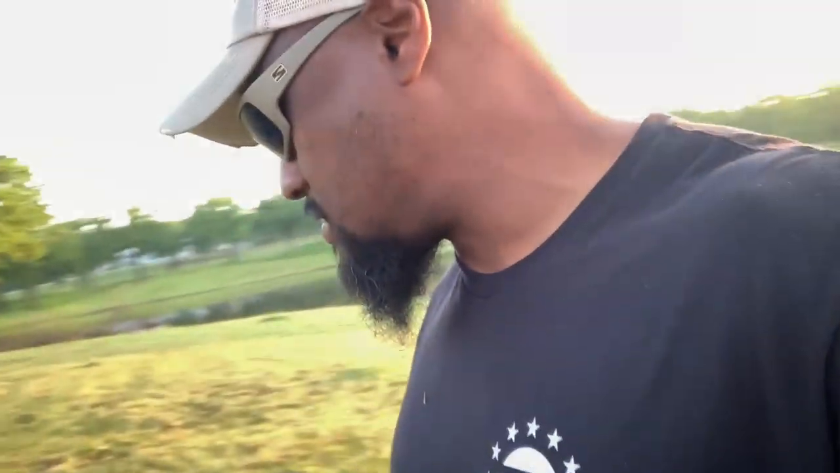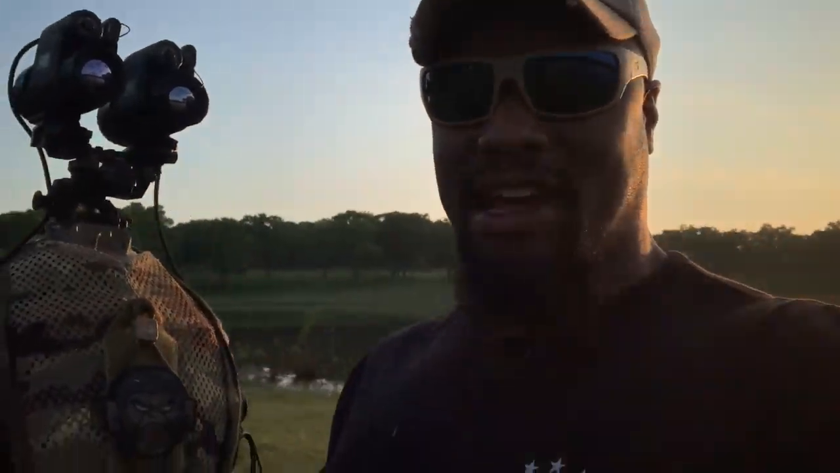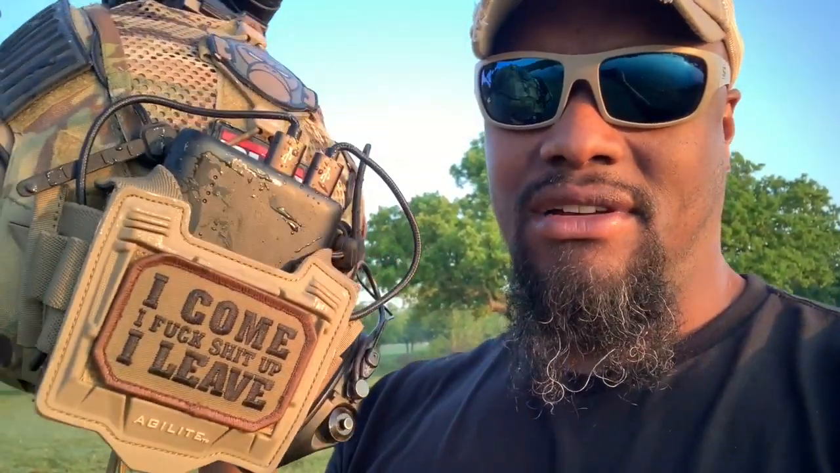I got them right here. Check this out, guys. The dual eye rays, man. Look at that. So we got an Anchor battery pack back here, and that's powering the two dual eye rays. And it took me a little while to get used to this setup, and I'm going to tell you why.